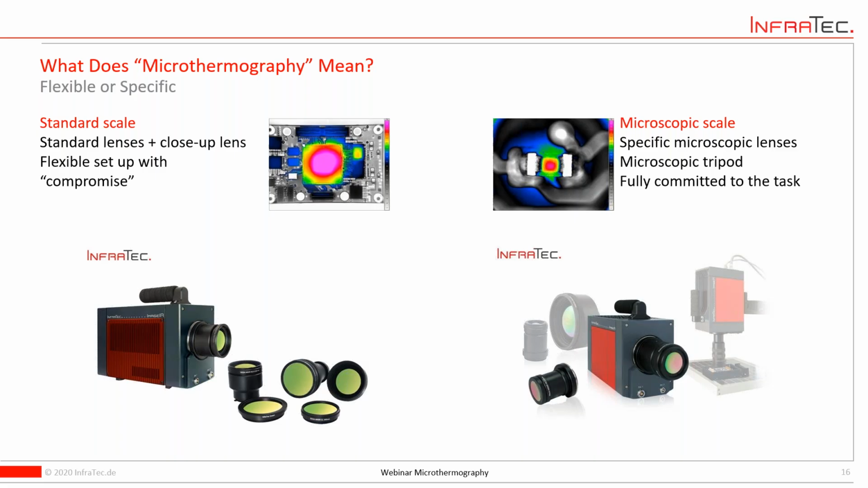On the other hand, if you really want to commit yourself to one application, then there are these microscopic lenses, the microscopic tripods. So your entire setup is really committed to the task you want to solve. Maybe you have different microscopic lenses there to be a little bit flexible, but it's really what you want to do with these cameras.